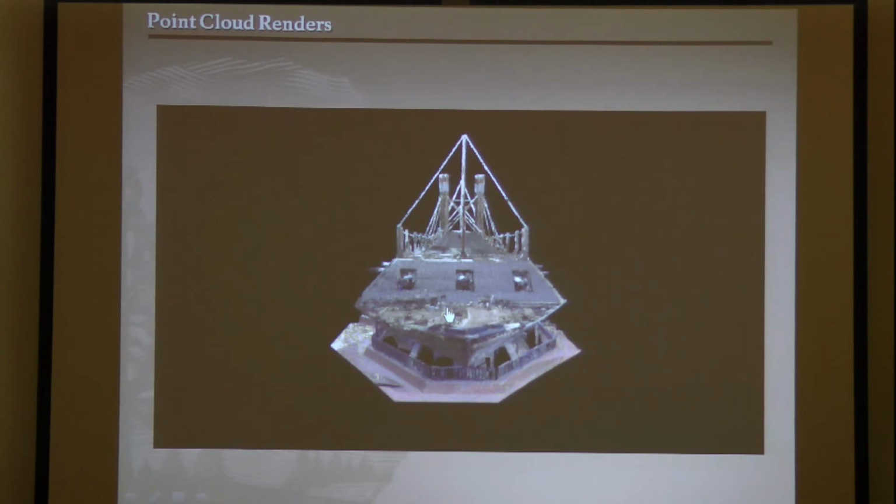No. Imagine an awesome fly-through. So that's another product you could create, a fly-through of this, and you can go into spaces that the public wouldn't normally be able to access.